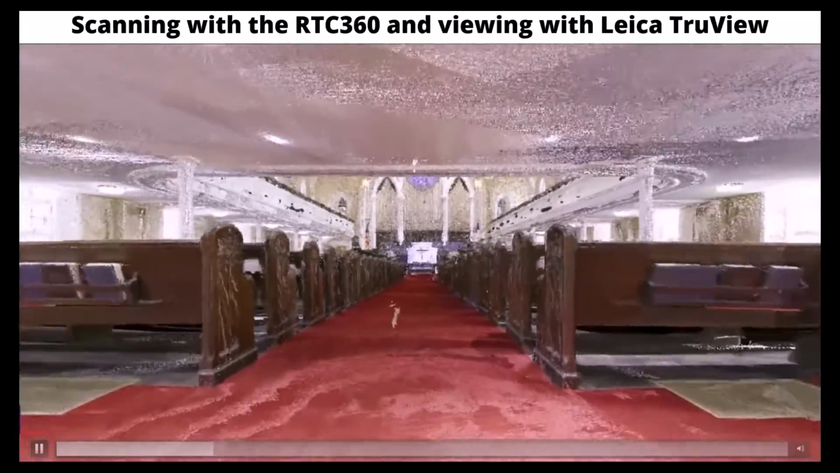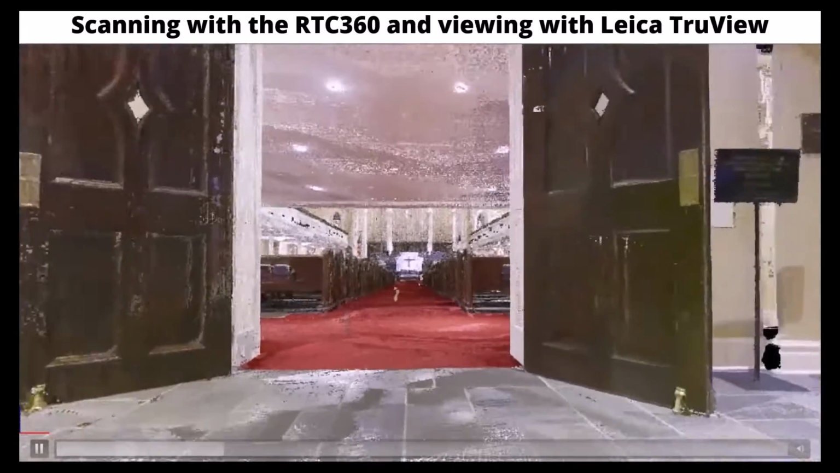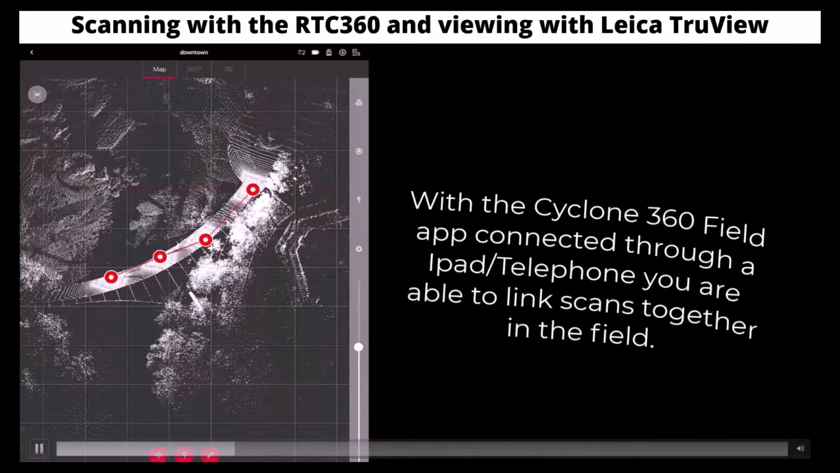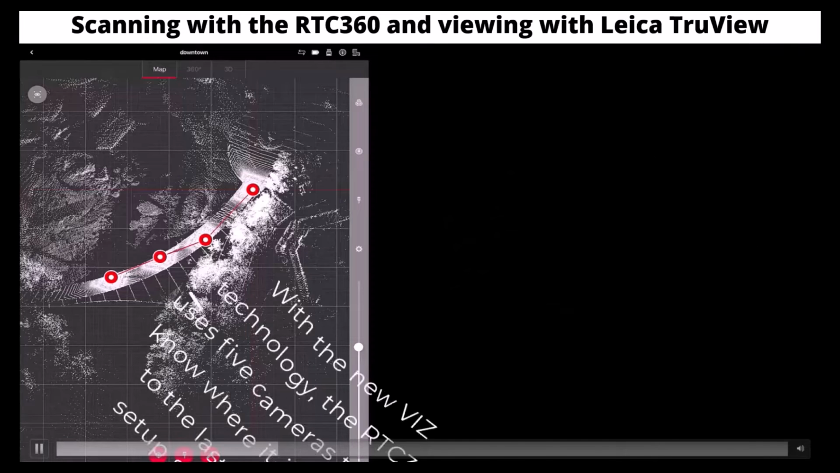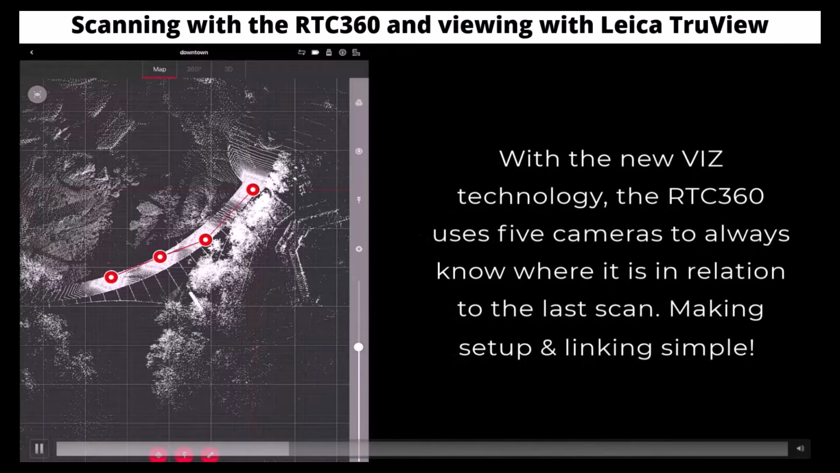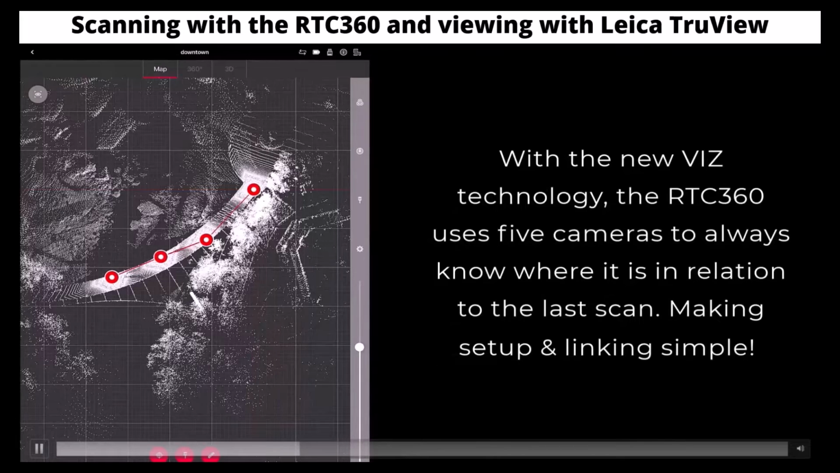As you can see on the picture, on the left-hand side are several scan setups that I have already taken, and when the scanner moves, it knows where it is for its next location, saving time both in the field and the office, linking scans together.